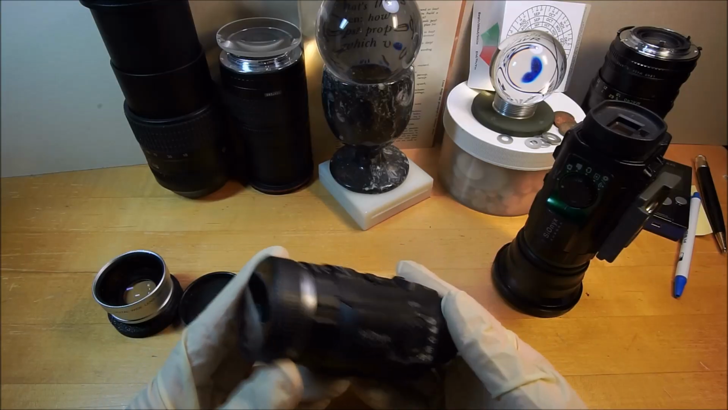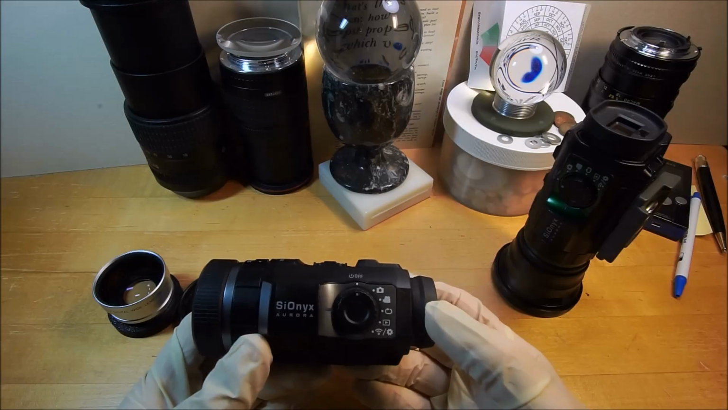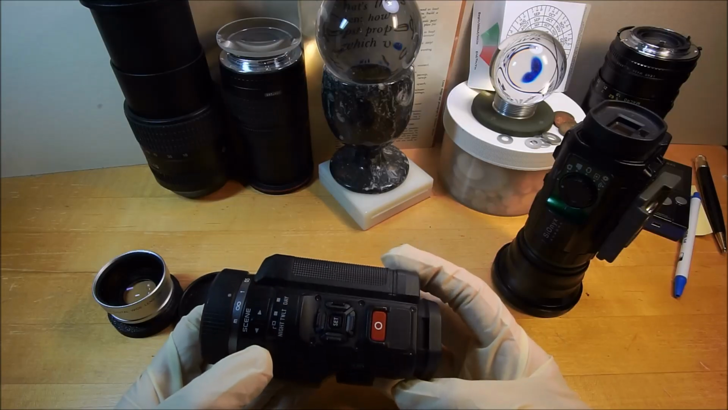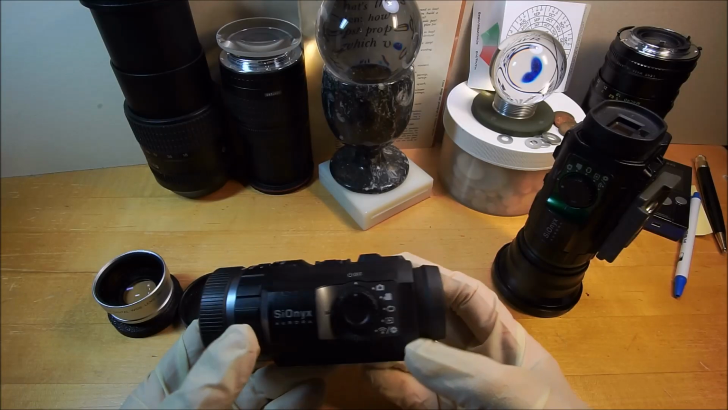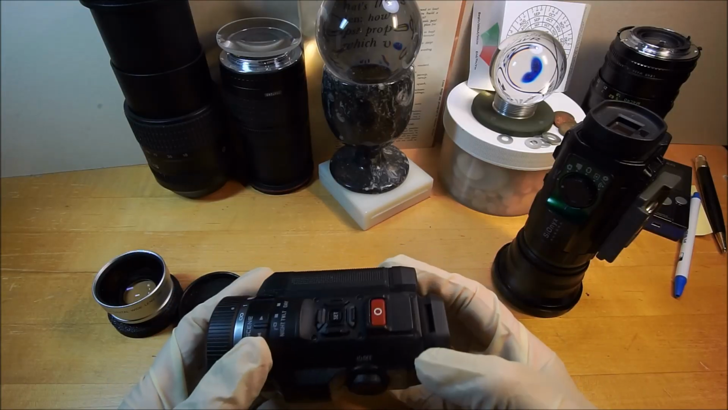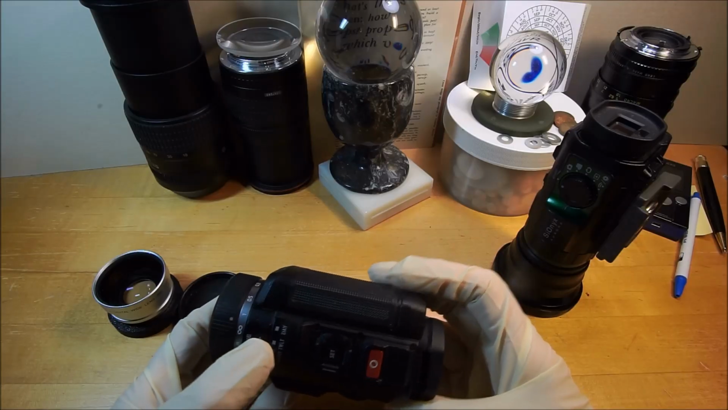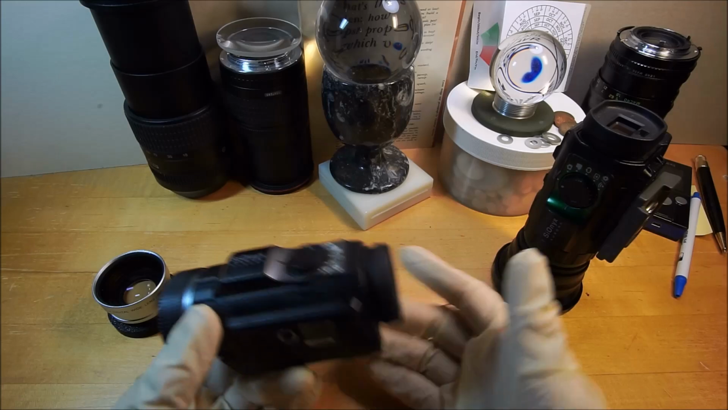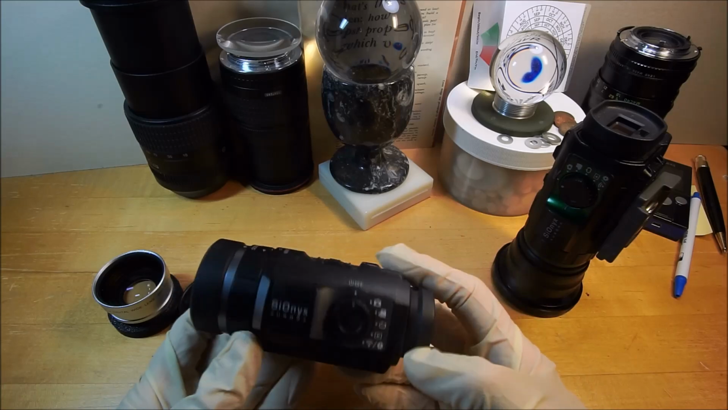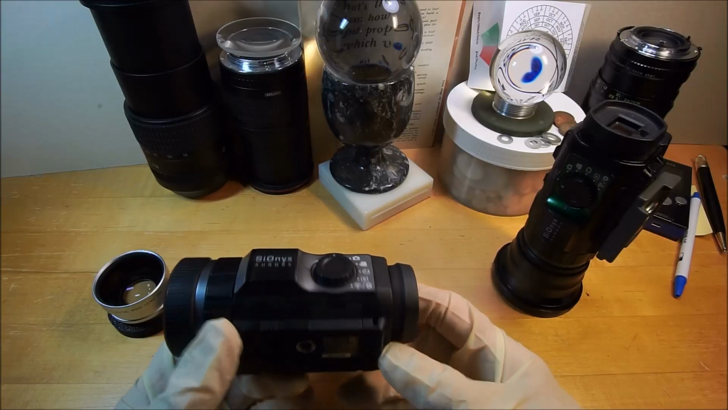I did it to do nighttime studies of the nighttime sky, ostensibly to do meteors and to look for UFOs. You say, what's a UFO? UFO is unidentified flying object. Or they call them UAPs now, unidentified aerial phenomena. But I like to say UFO better. So in that respect, it's a really cool device.